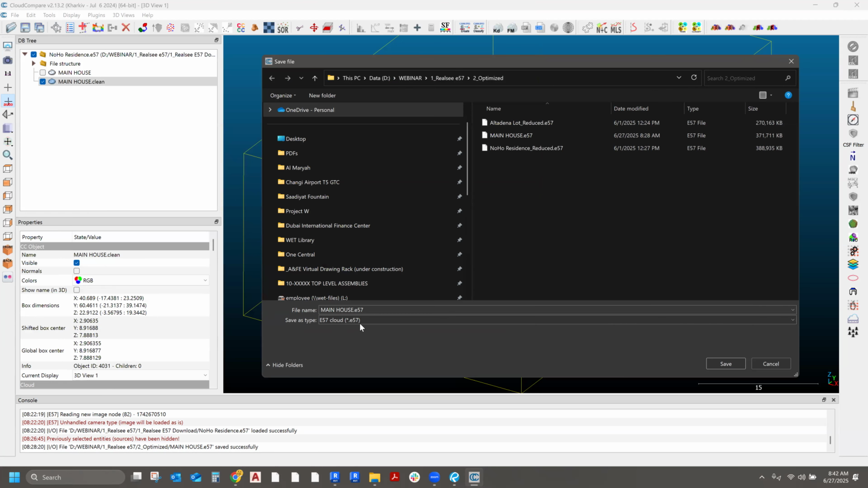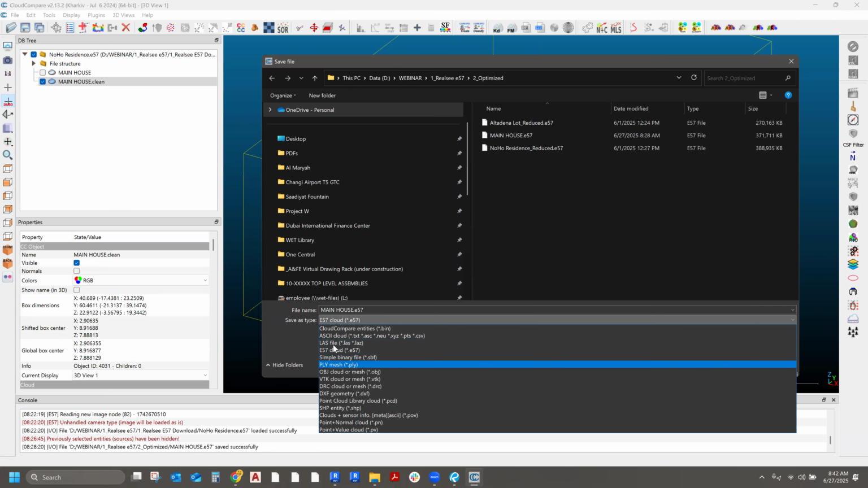When you save the entity, you have the option of OBJ cloud or mesh. You can give this a try. I'm not sure how it's going to show up on your end. Maybe you can manipulate it, but I don't know how it's going to come out as an OBJ file.